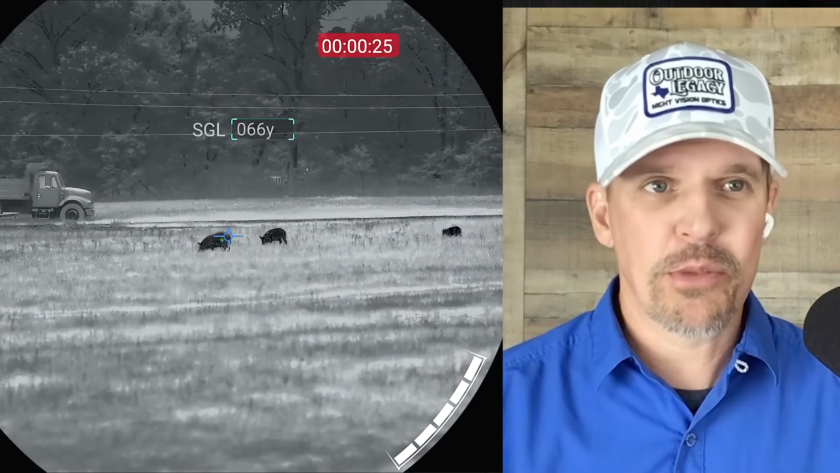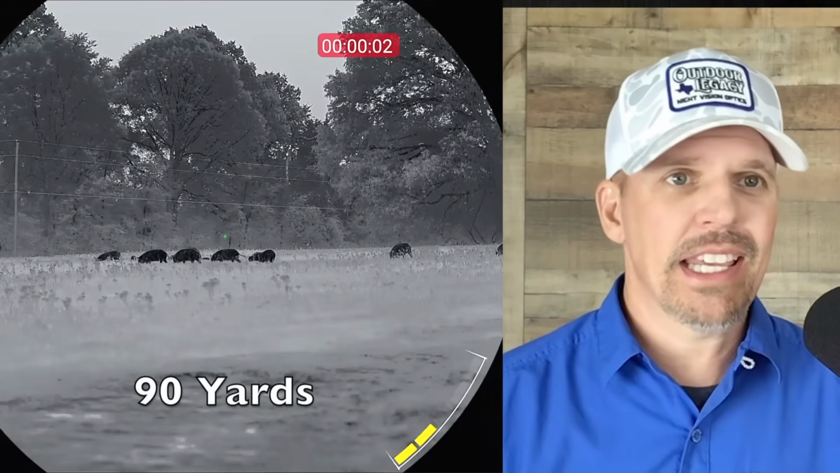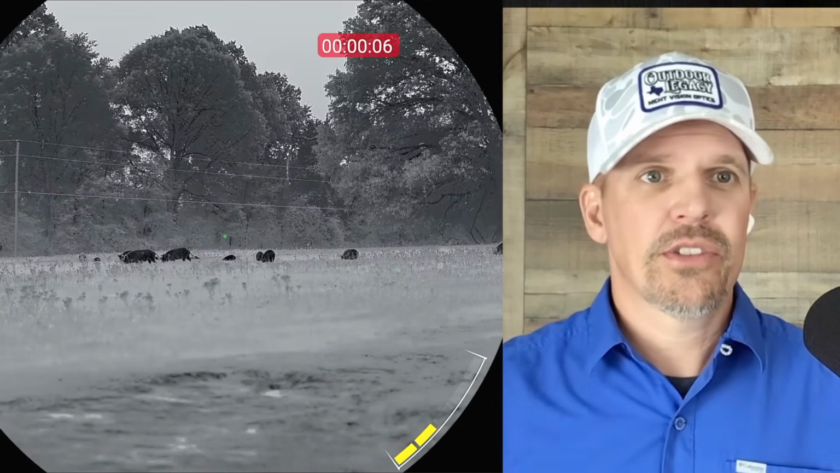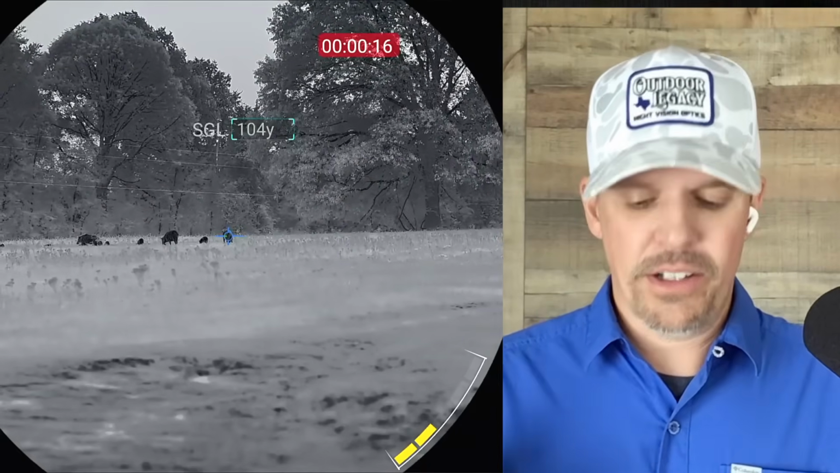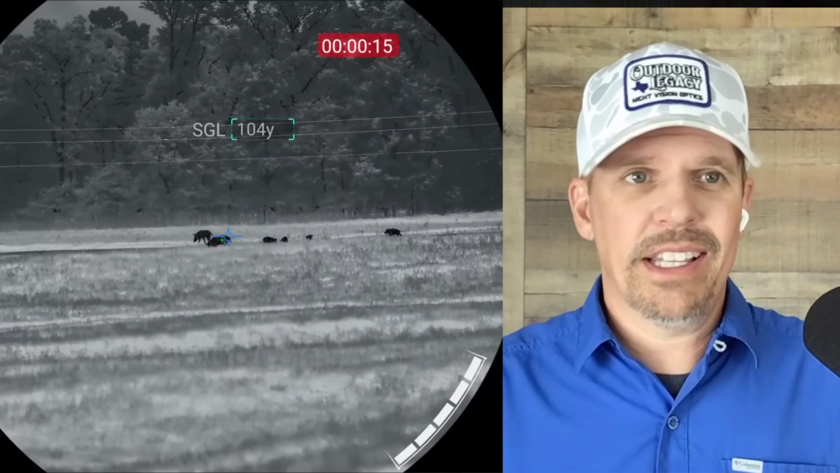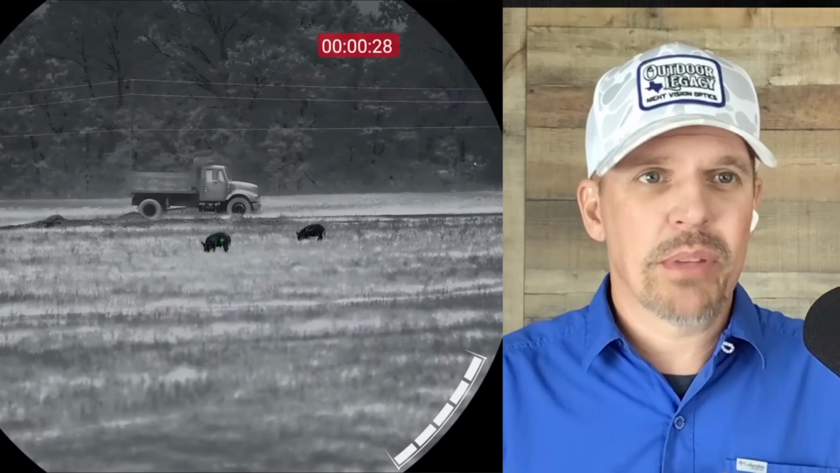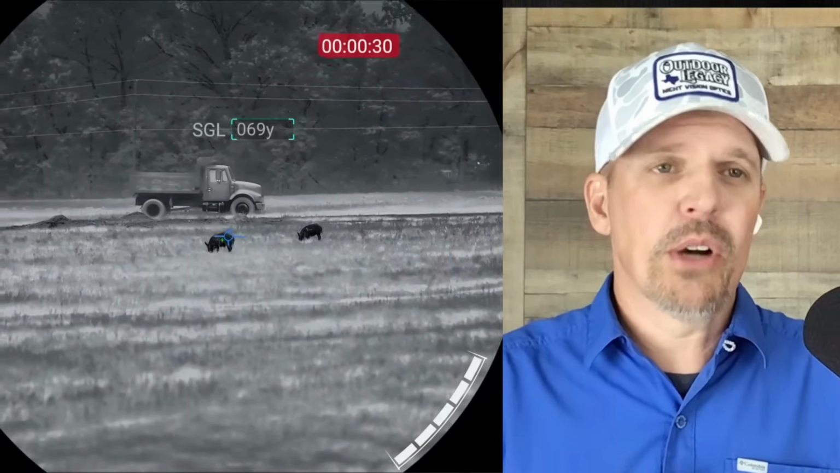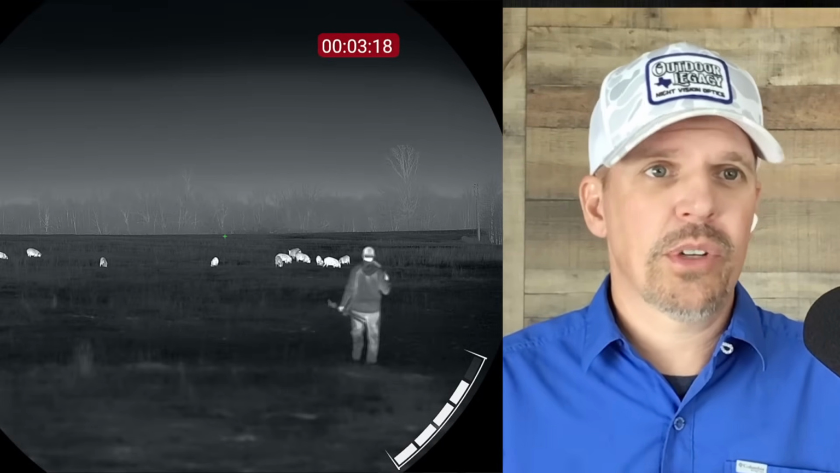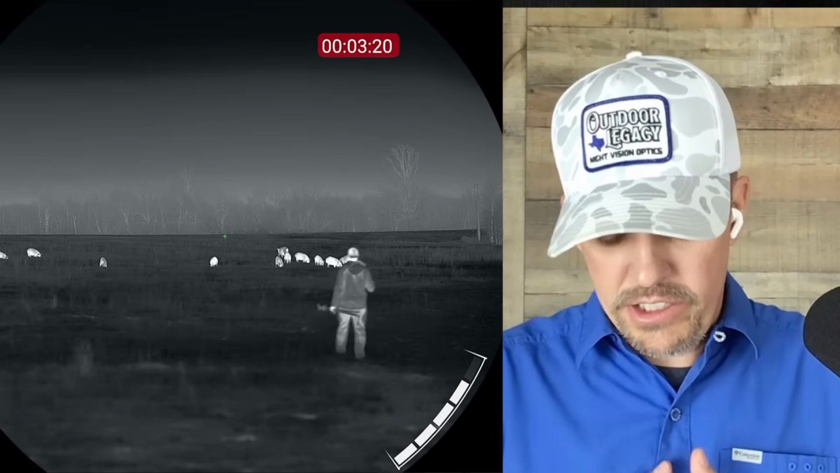Again, at 2 power, I can go out and hunt hogs at 30 yards, and with the ocular zoom and being a 1280, I can go out and hunt coyotes at 300. So it will do both. I do think it's very much a versatile scope. So very, very well deserved. Again, it's not the reason we chose it, but it has been the most sought after scope of 2025 for good reason. All right, let's choose the next one.